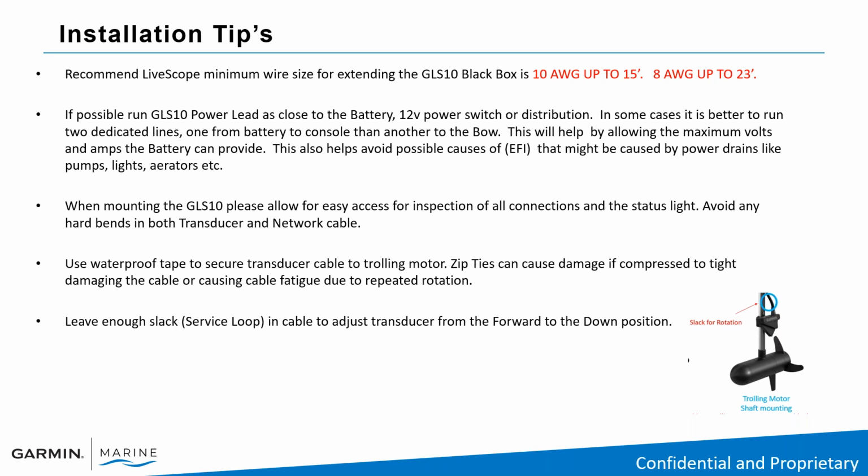When mounting the GLS-10, please allow for easy access for inspection of all the connectors and the status lights. So there are a series of lights on the bottom of the LiveScope box. Actually, I think there's one light, but it blinks red and green. If you call the help desk wanting to troubleshoot your system, we are going to ask you what those lights are doing. If they're blinking red, blinking green, or how many blinks, this will tell us what the health of that GLS-10 box is.